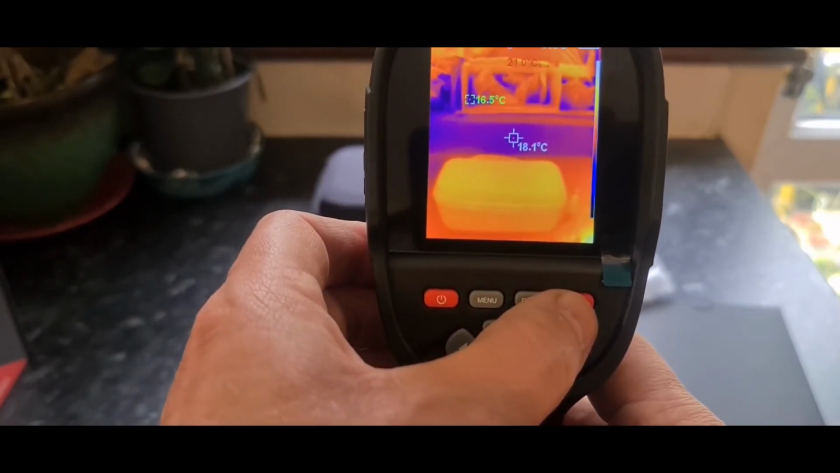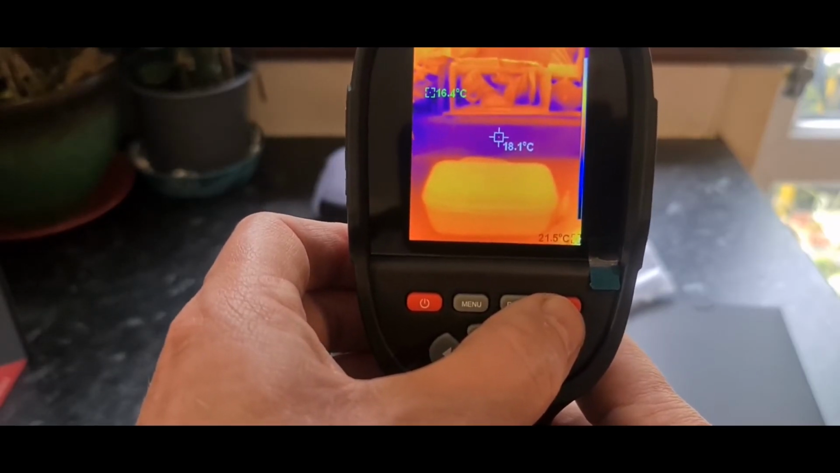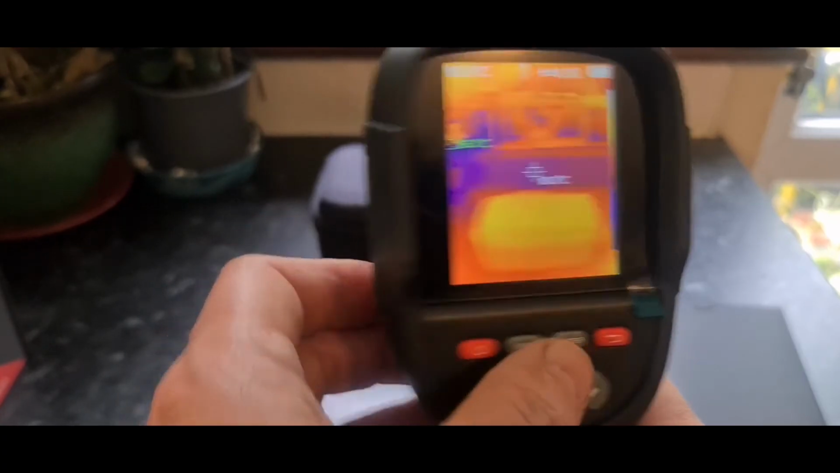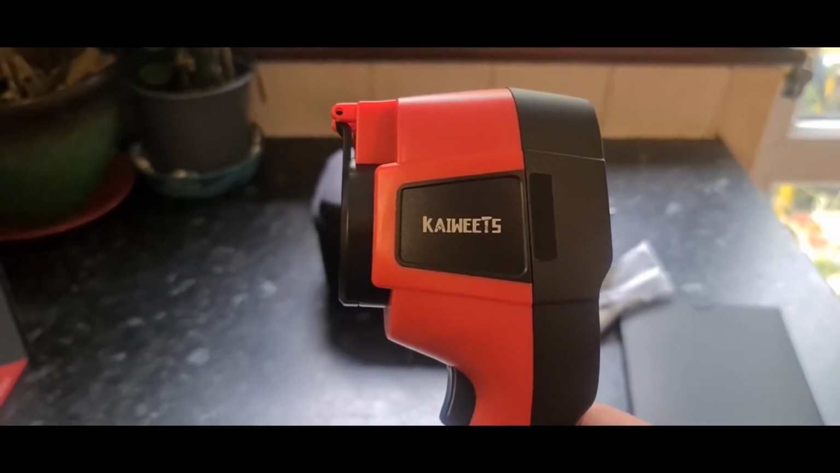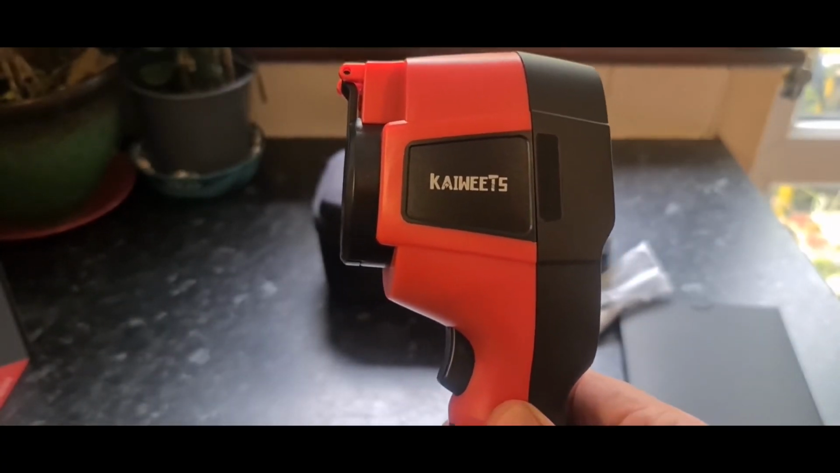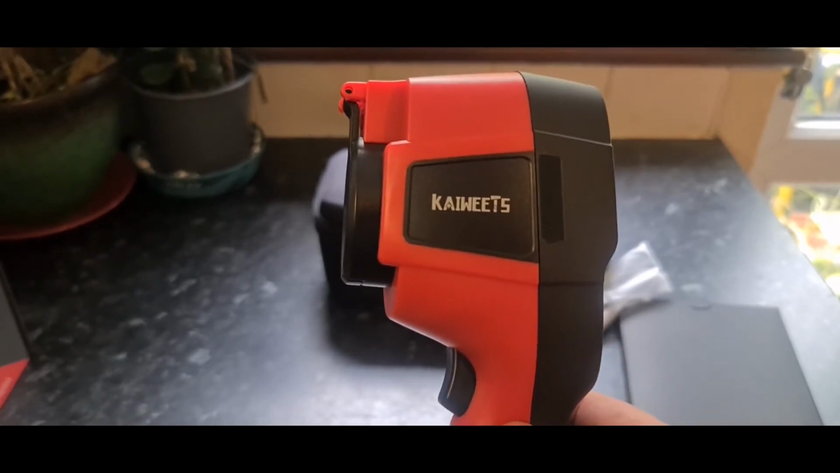It is like any other thermal imaging camera. You basically point it and shoot. You point it at what you want to see, what the temperature is, be it too cold, be it too warm. Brilliant for things like engines. If you've got a cylinder out somewhere and you're not quite sure which cylinder it is, you can just point this at the downpipe to work out exactly which one isn't as hot as the others, etc.